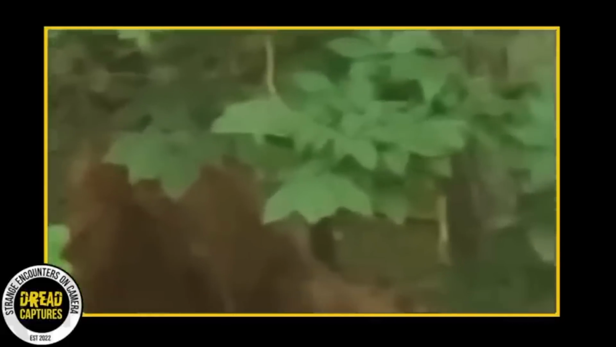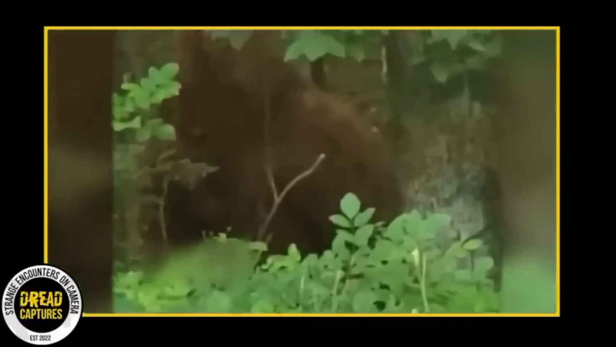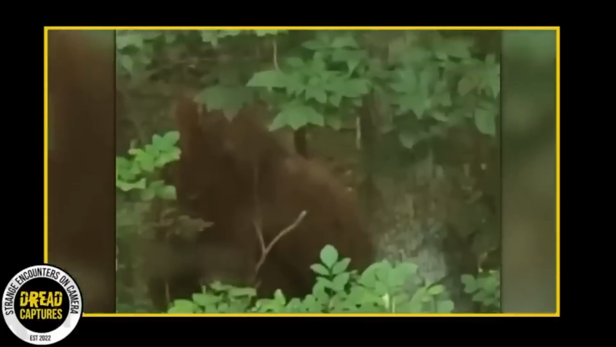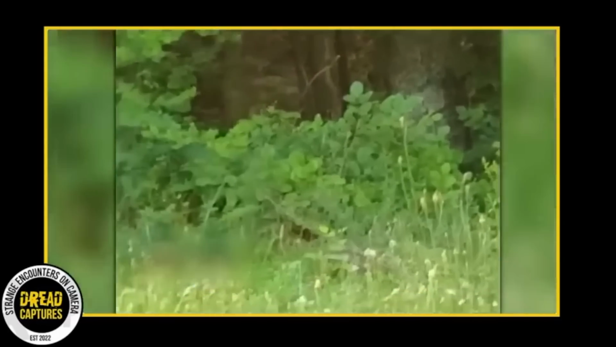These creatures are extremely intelligent. It has been theorized that they live in small communities and either bury or cremate their dead, making it nearly impossible to find a Bigfoot carcass to study. Now that's definitely an interesting train of thought. Let us know your ideas on the matter.